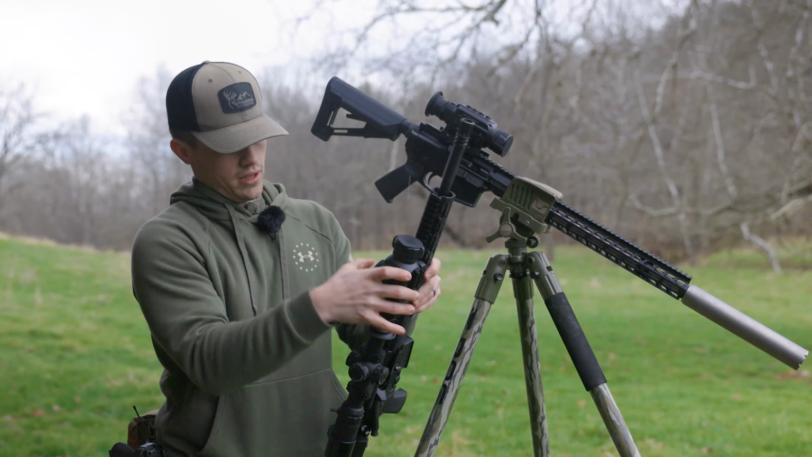All right, this is capable of running external batteries. So you can mount one here on the side or mount it on the side of your rifle and plug into the USB right there on the side. Really nice. I mean, it would be nice to not have to do that, but the battery life on these things isn't great. I think the CR123s hold like a 4-hour battery. When I did all the testing with mine, I ran an external battery pack and had no problems with the battery life. So let's talk about how it performed and how I used it.